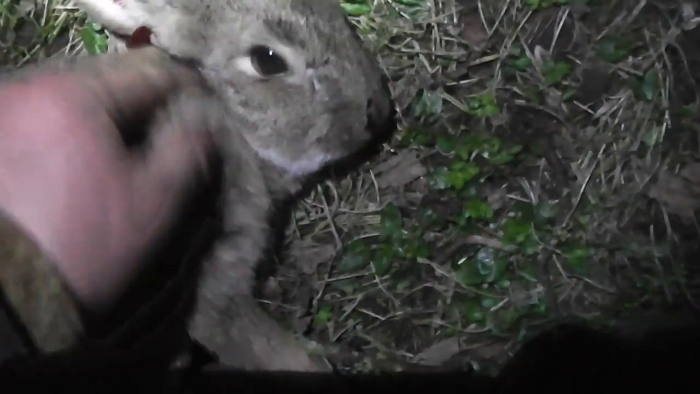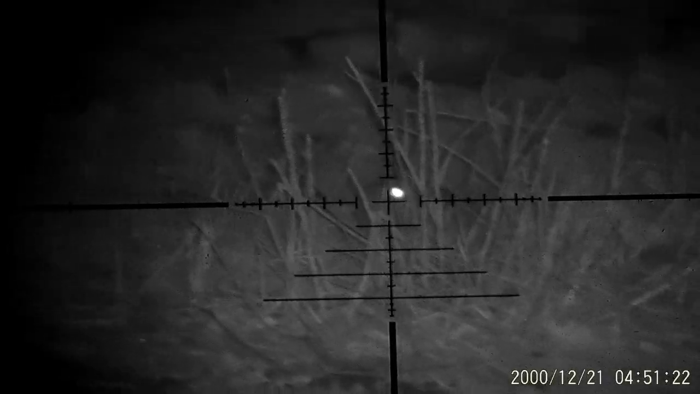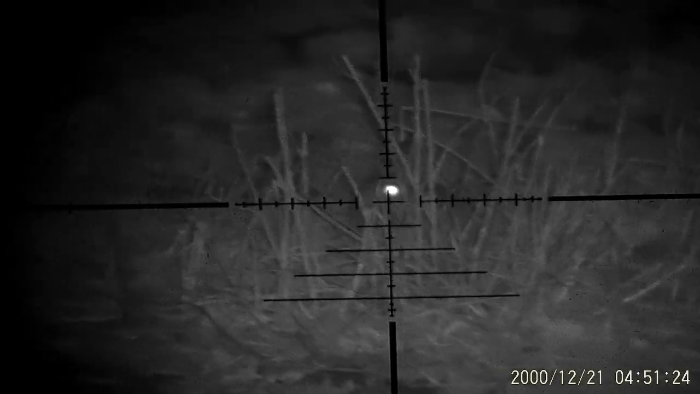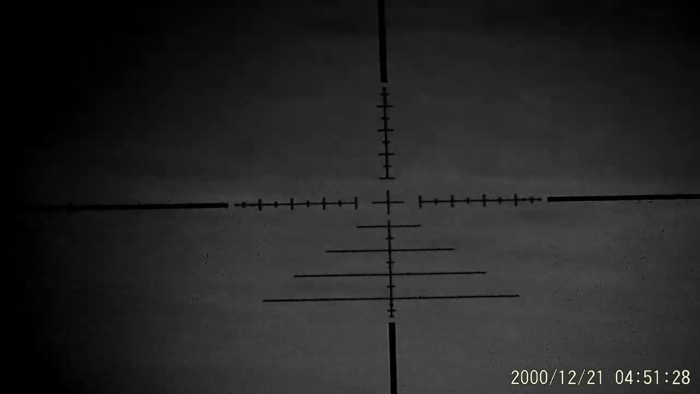Straight through the neck. Its neck's completely severed. There's not much of a mark on that, considering that was shot with a 17 HMR. But yeah, we got him. Missed that one.